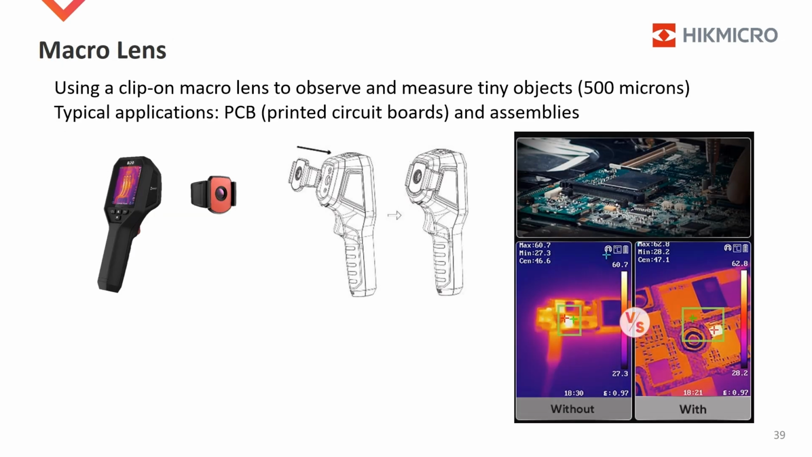Macro lens. For applications like PCB design and quality inspection on assemblies, thermal distribution may be unbalanced due to short circuits and other failure causes. Electronic components are usually small. Users have to put the camera close to a PCB. That leads to a problem: we introduced the concept of minimum focus distance in Part 3, measurement settings. The actual distance cannot be too close, otherwise the image would blur.